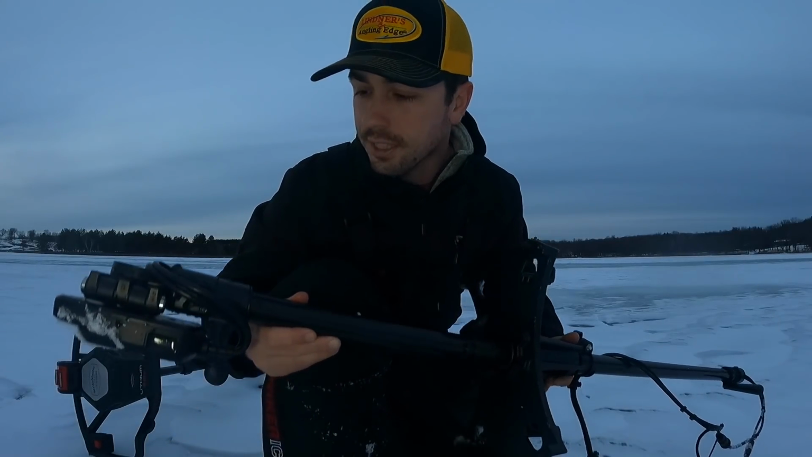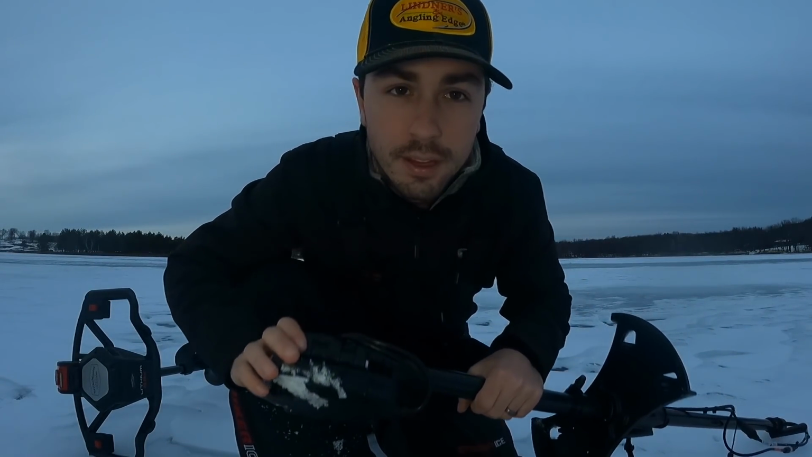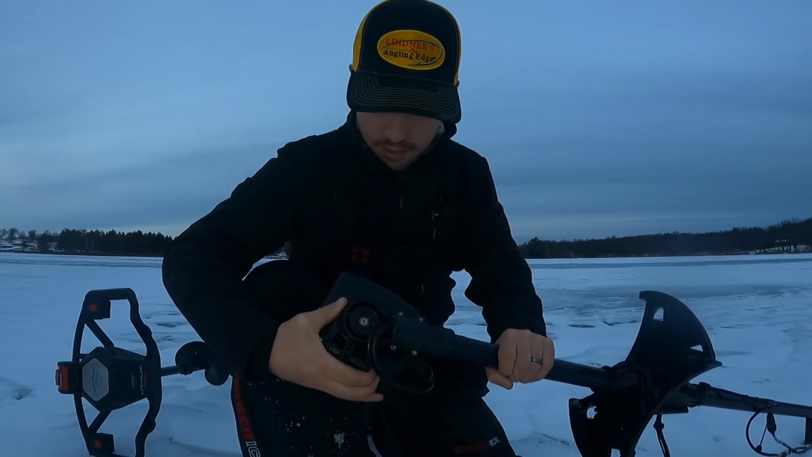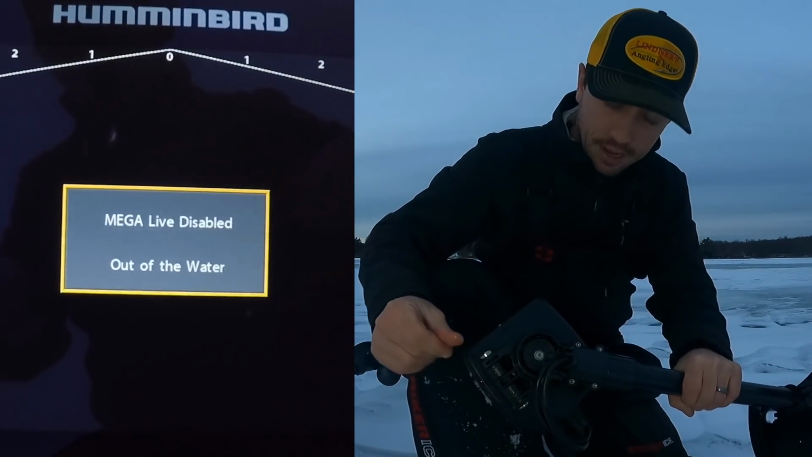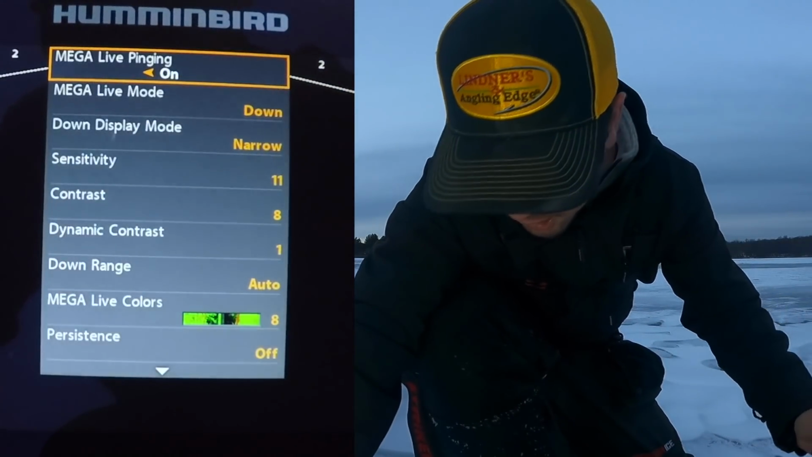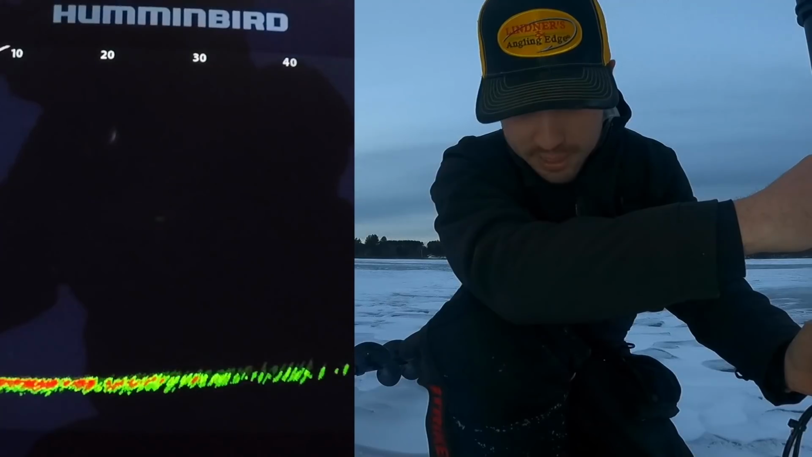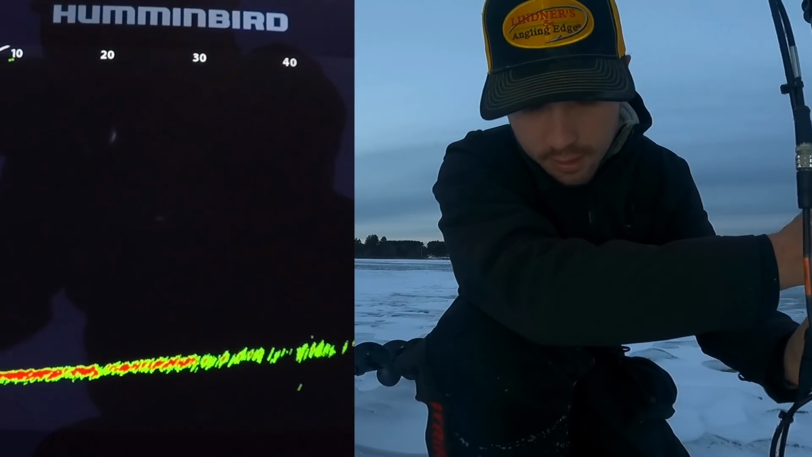All right, so first things first, what we're gonna do is set this thing up in forward mode. So we can kind of look around, and basically there's little ticks on the side of this, but 1, 2, 3, 4. So now this thing is ready to go in forward mode and drop it in the water. Make sure I got my settings correct. I have it in down right now. Here's forward.